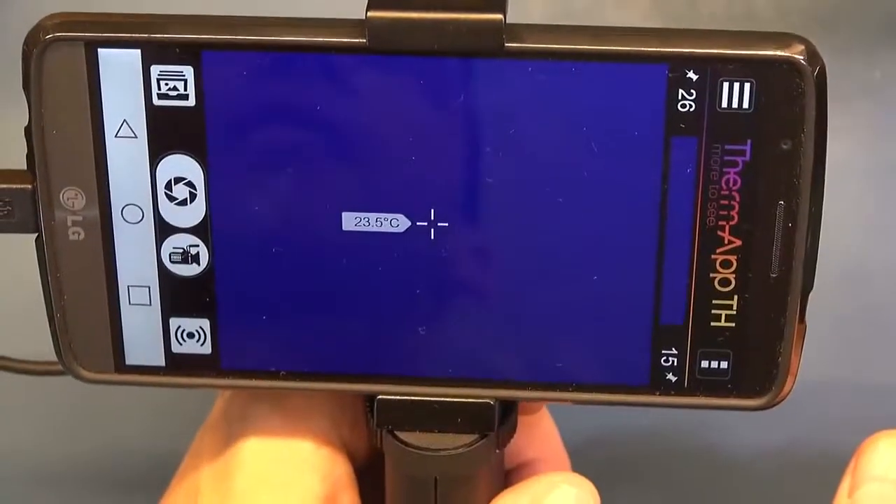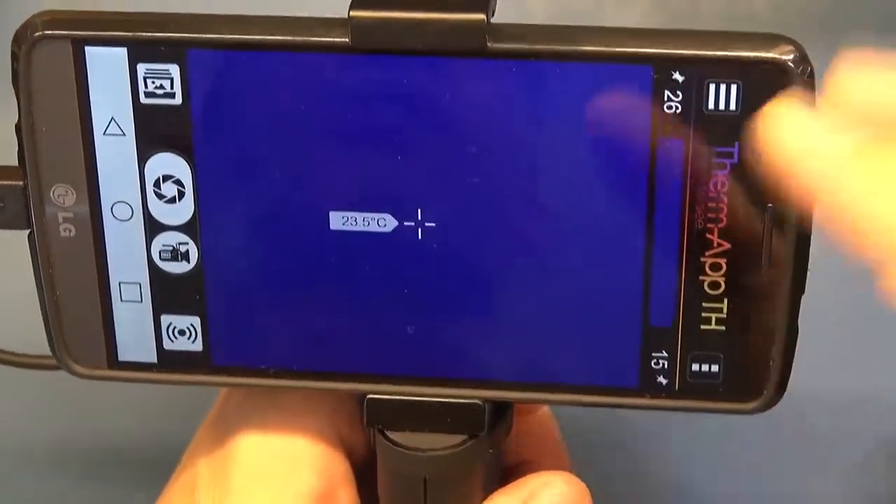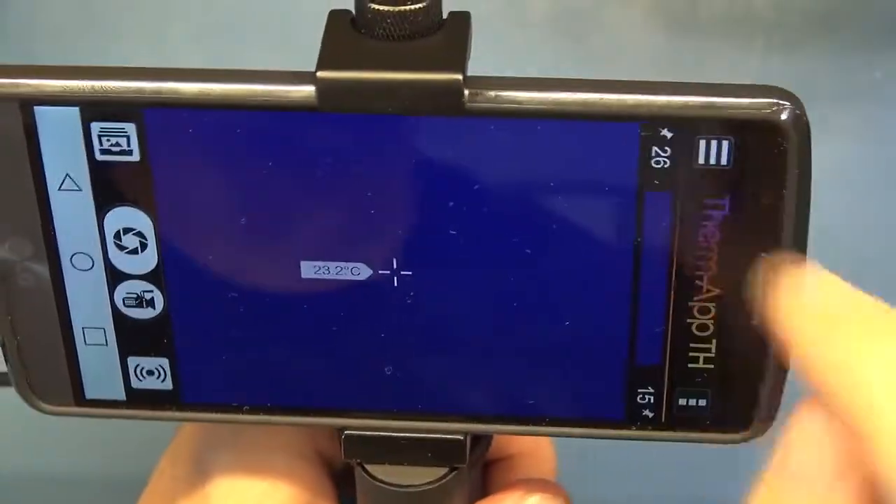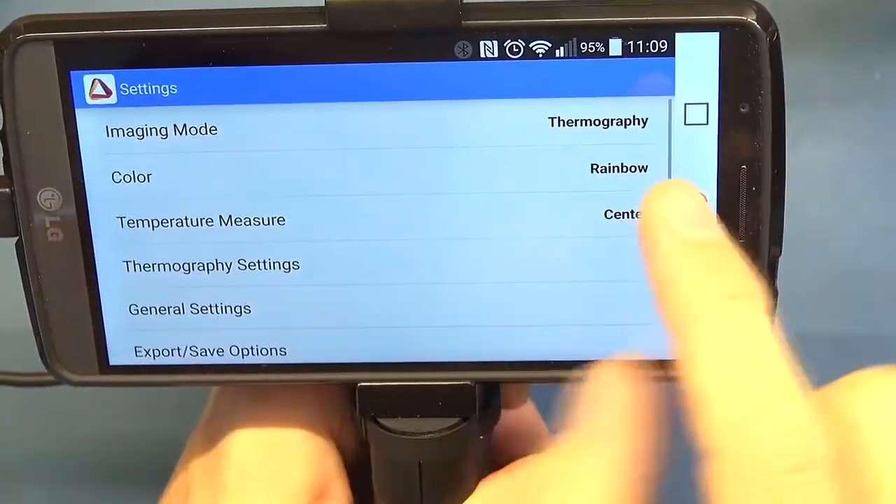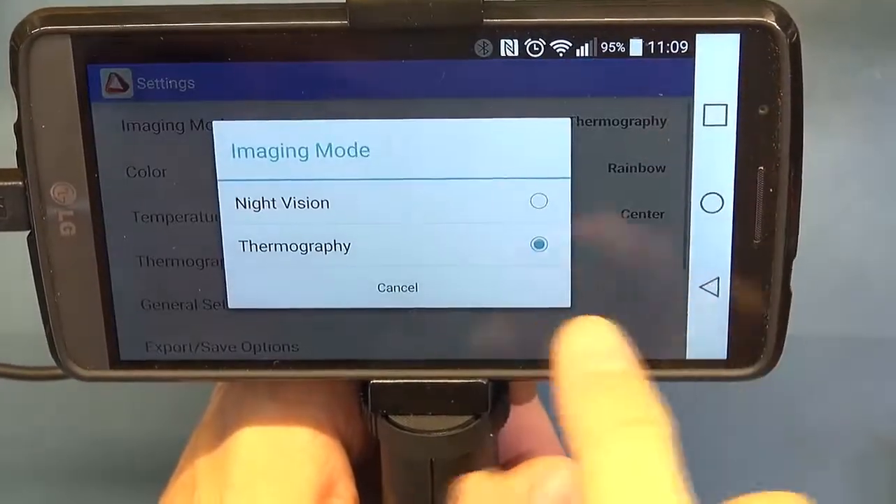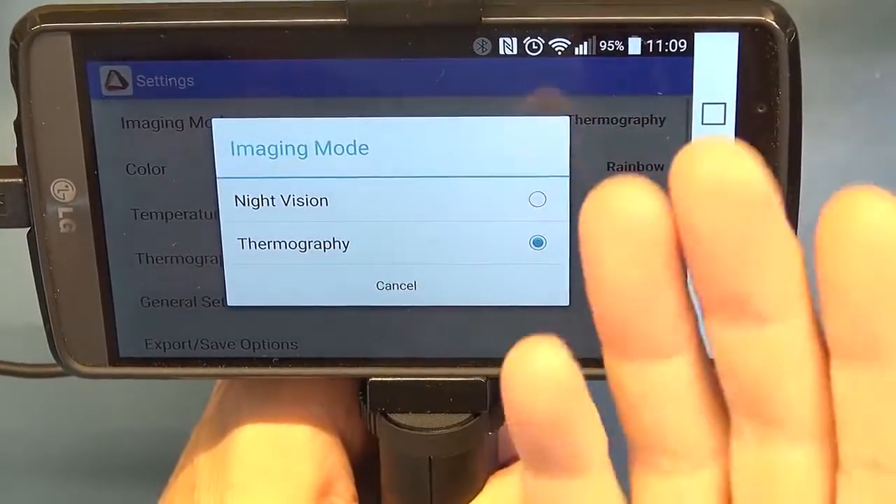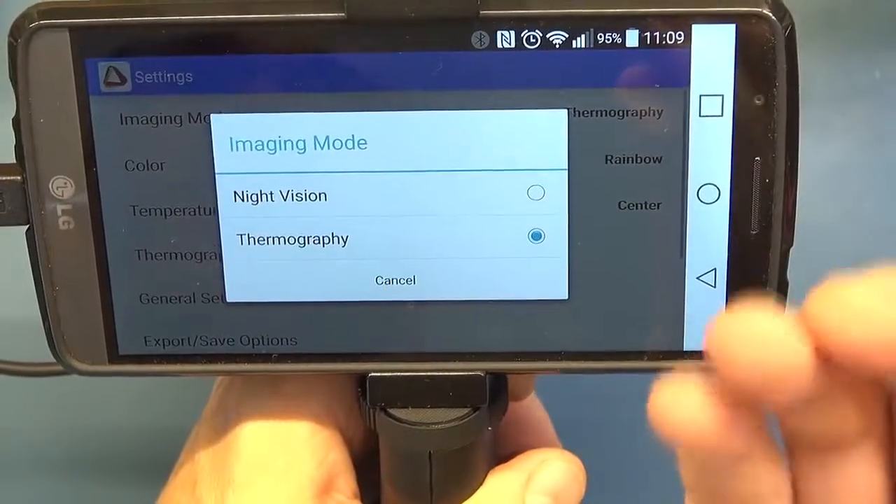Going to have a look at the other menu settings. You've got your main menu button up over here. Depending on how you're holding your phone, whether it's that way or up this way, will depend on the orientation of how the menu opens up. You've got your imaging mode. We've got thermography. I'm going to demonstrate. Thermography gives you your radiometric information. You've also got a night vision mode. Now in that mode, you go to where you get a more plain hot white on black with no temperature information.